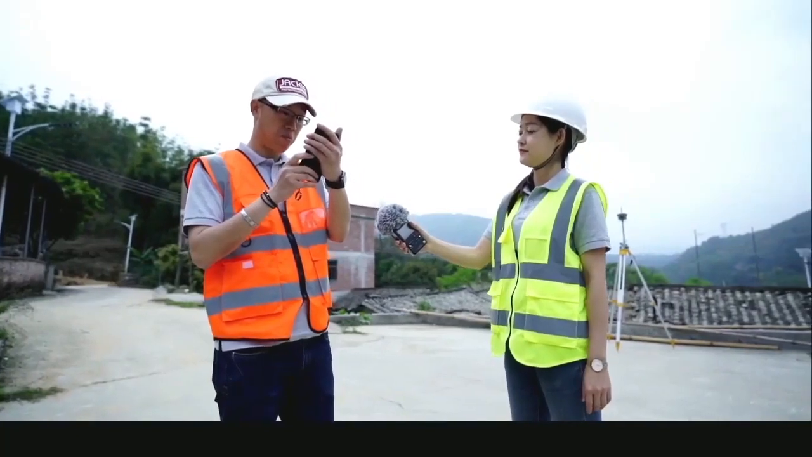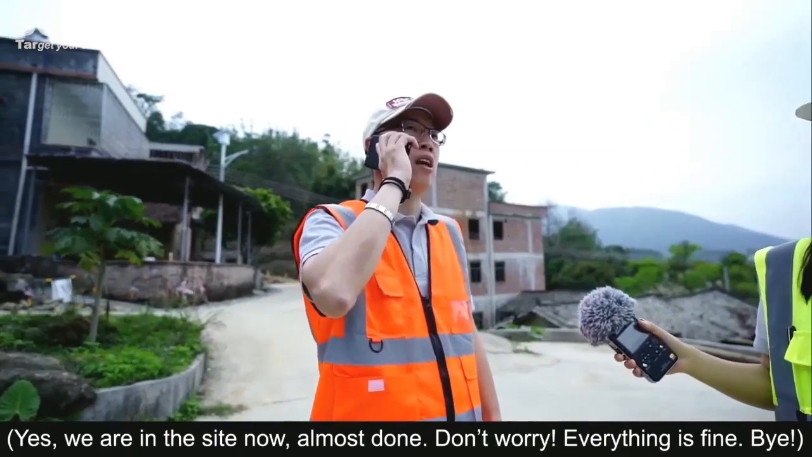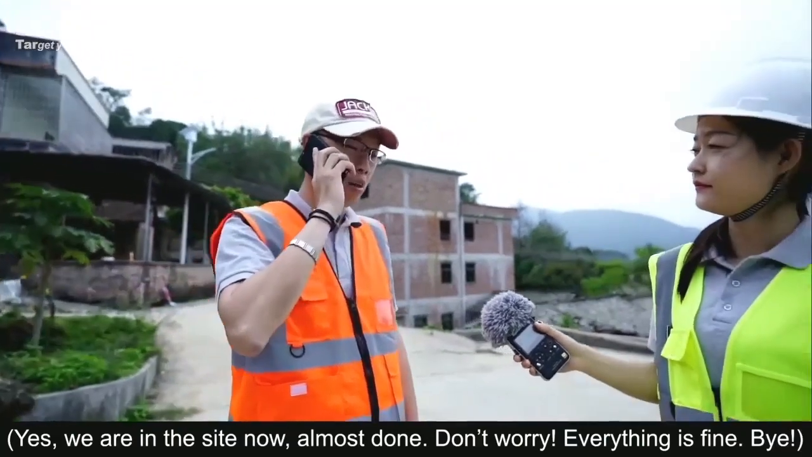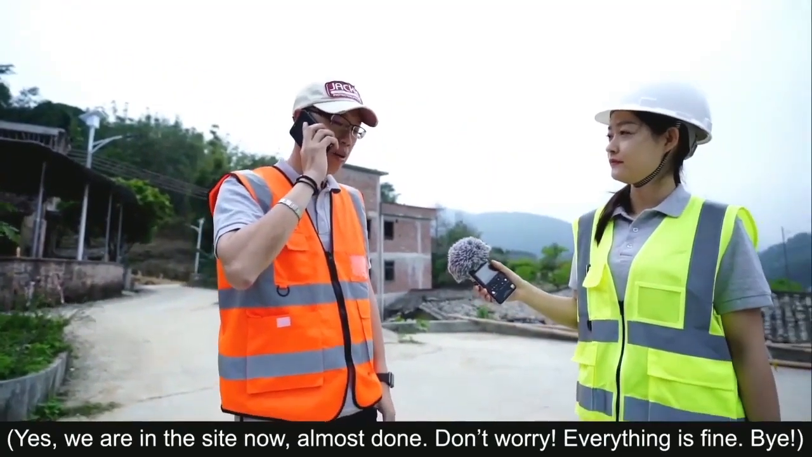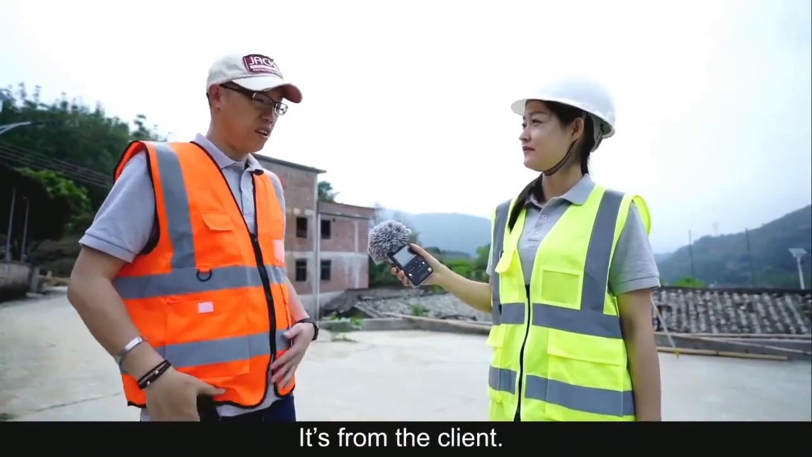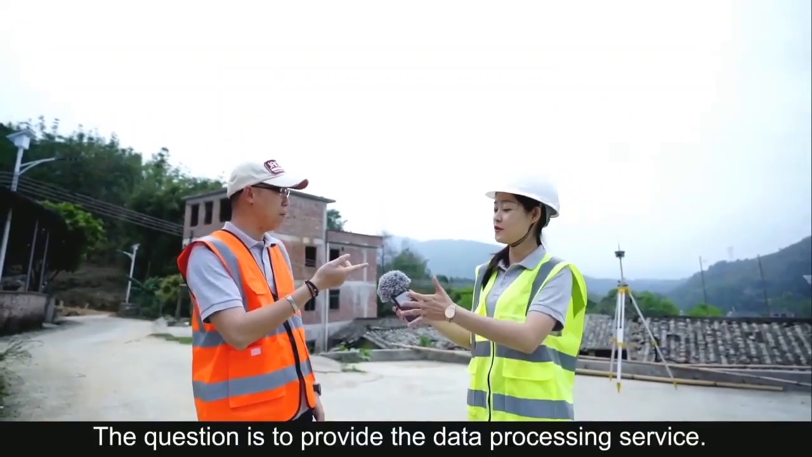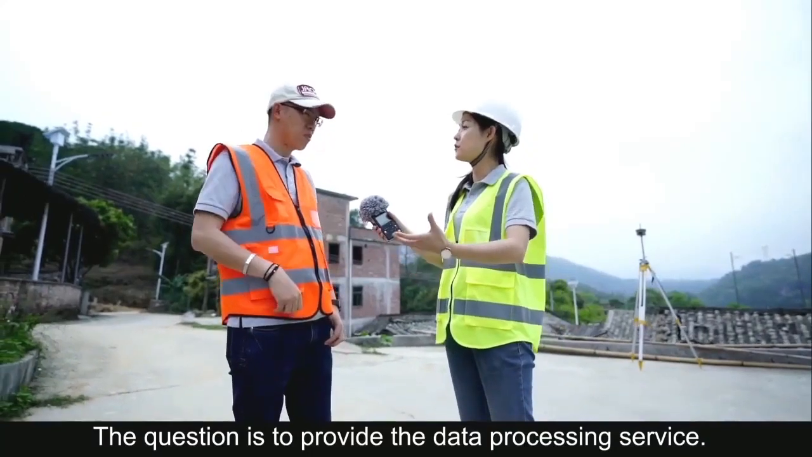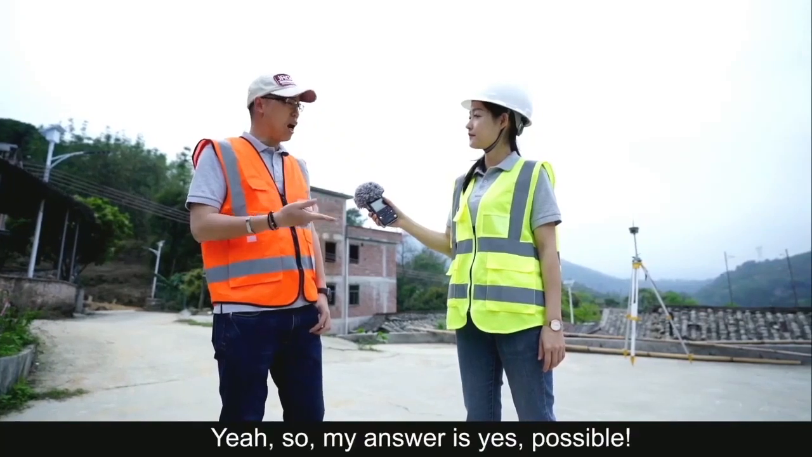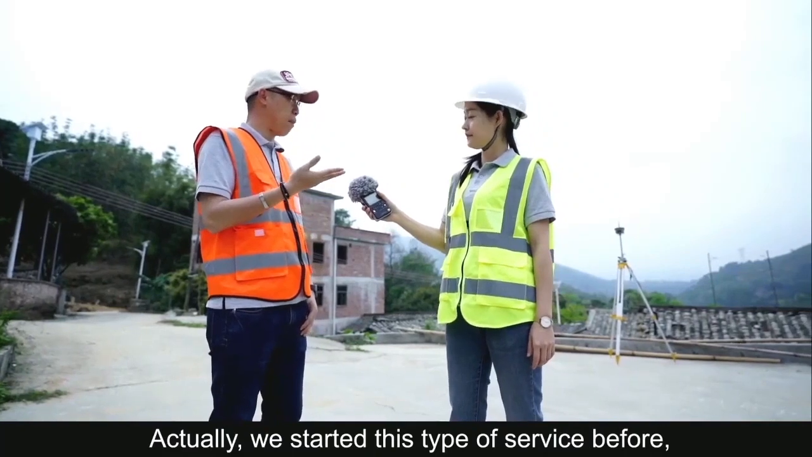The question is whether we can provide the data processing service. So my answer is yes, possible. Actually, we started this type of service before. Some of our colleagues used to work in professional data processing service companies committed to laser point cloud applications for quite long, some of them with 10 years and some of them nearly 20 years. So I'm sure we have a very capable team to handle the data.